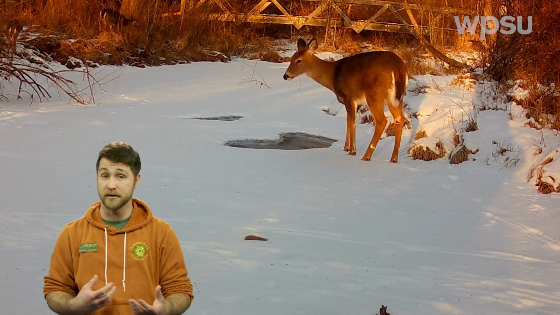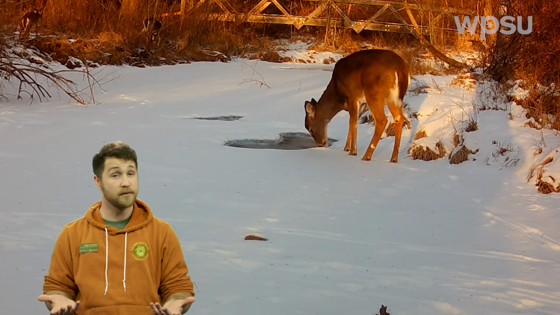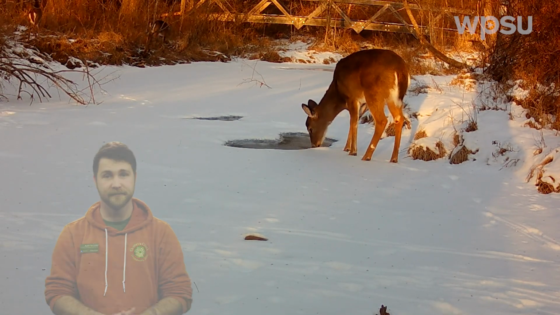With the harsh cold this winter brought, it can be difficult for animals to find unfrozen water to drink. Because Shavers Creek is still flowing underneath, it's helped keep a few patches of unfrozen water, which these white-tailed deer are happy to take advantage of.